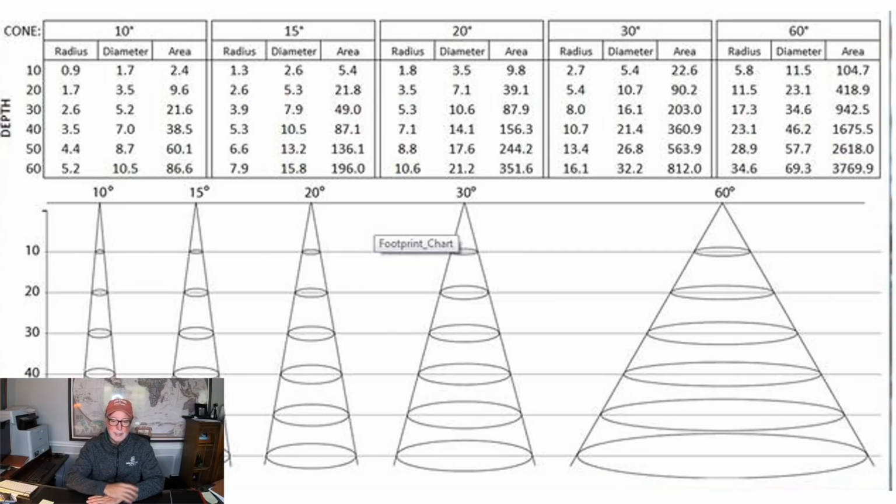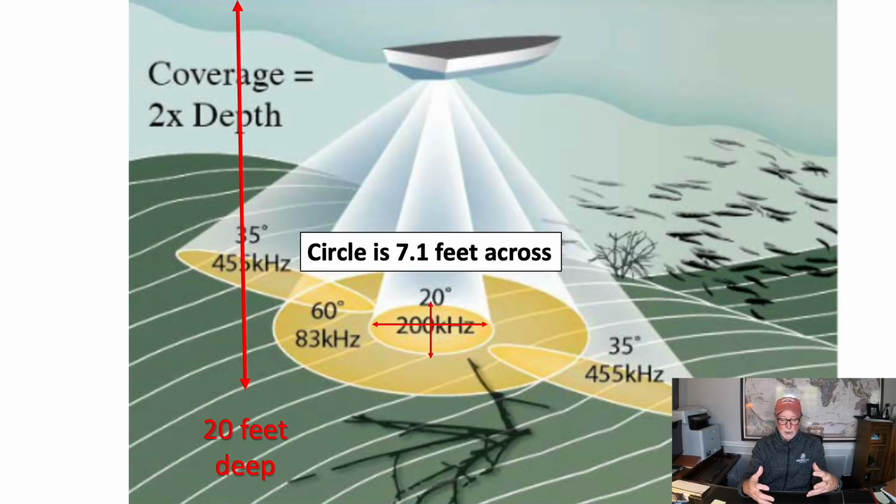So you see it here, at 10 feet it's 3.5 feet, at 20 feet it's roughly 7 feet, at 30 feet it's about 10 feet. The 2D image doesn't show well, but that circle at 20 feet is about 7.1 feet, any way you measure it across the middle of that in a 20-foot spot.